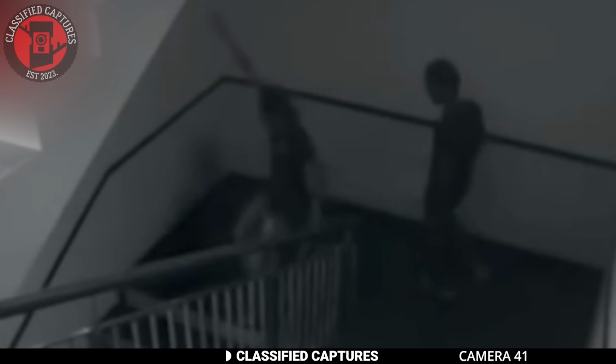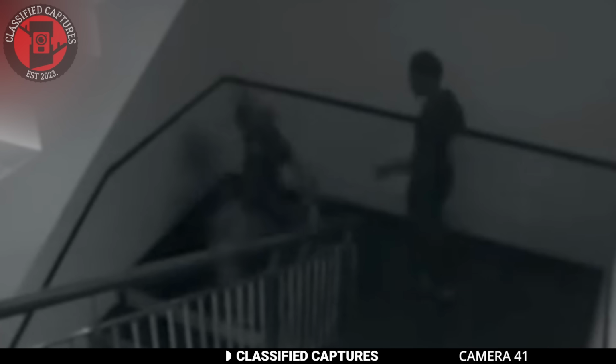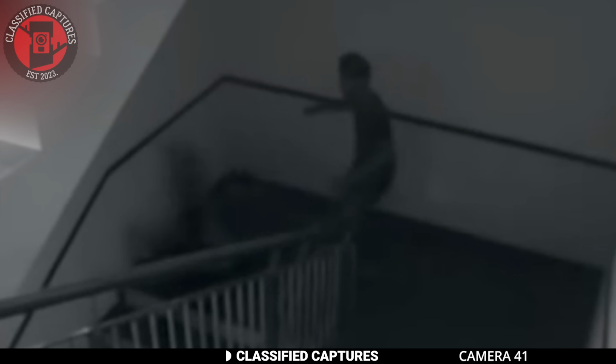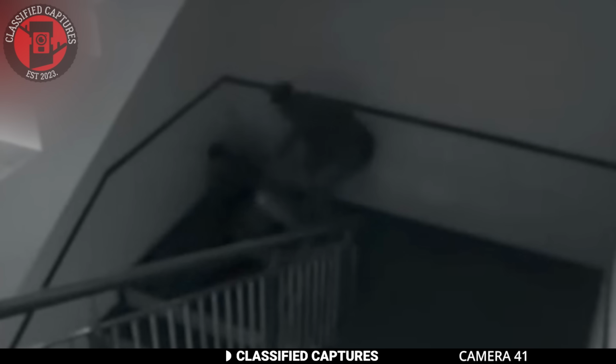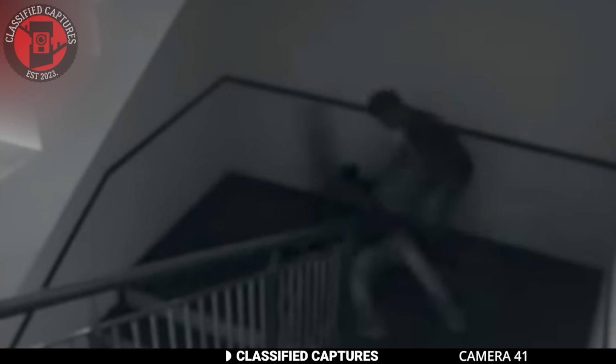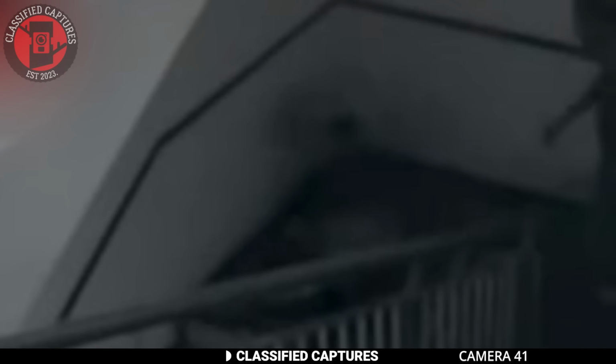There, a dark figure appears from the lower stairs and attacks one of the men. You can see it clearly, a ghostly figure emerging from the shadows. The men had no idea what hit them. One moment, they were calmly descending the stairs, and the next, they were fleeing for their lives from an otherworldly entity. The eerie figure seems to materialize out of thin air, targeting the man on the ground before vanishing as quickly as it appeared.